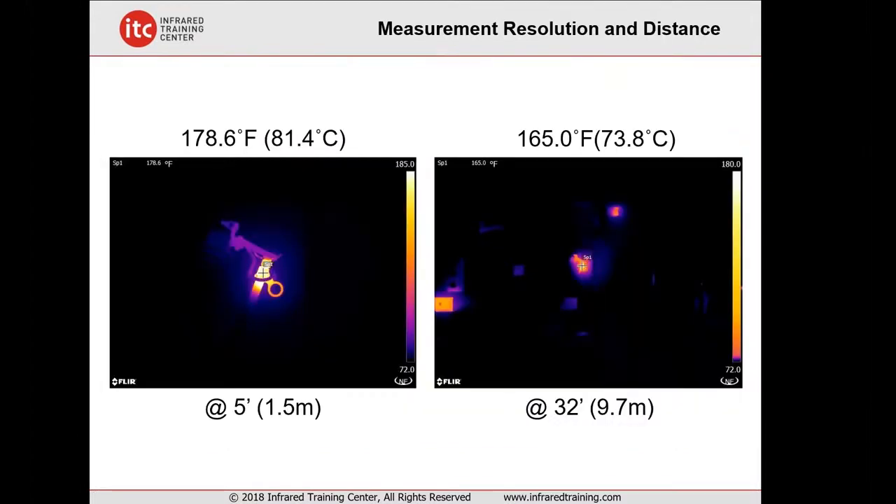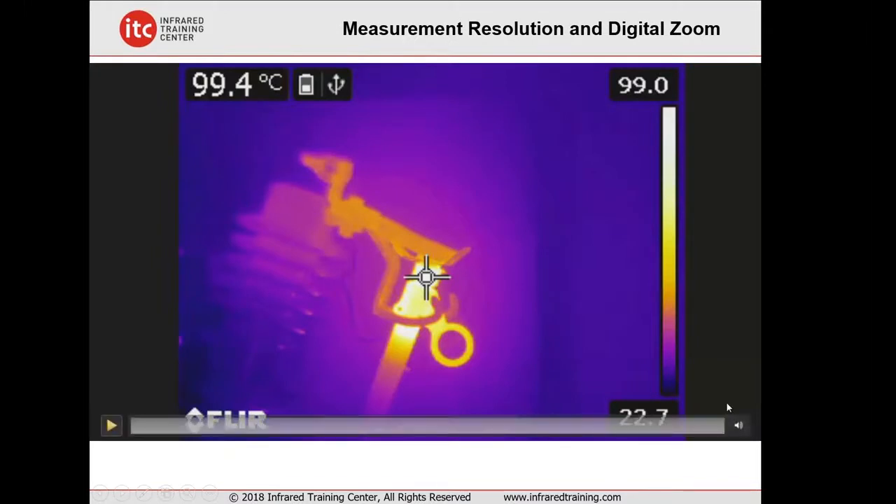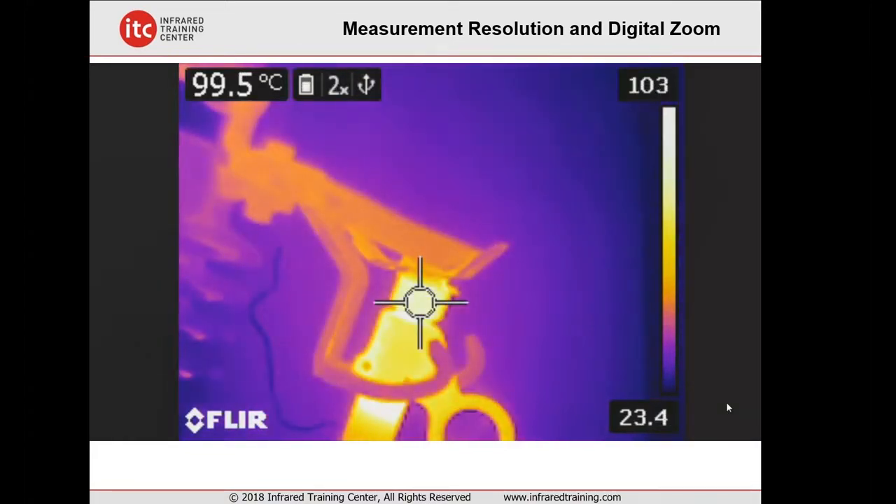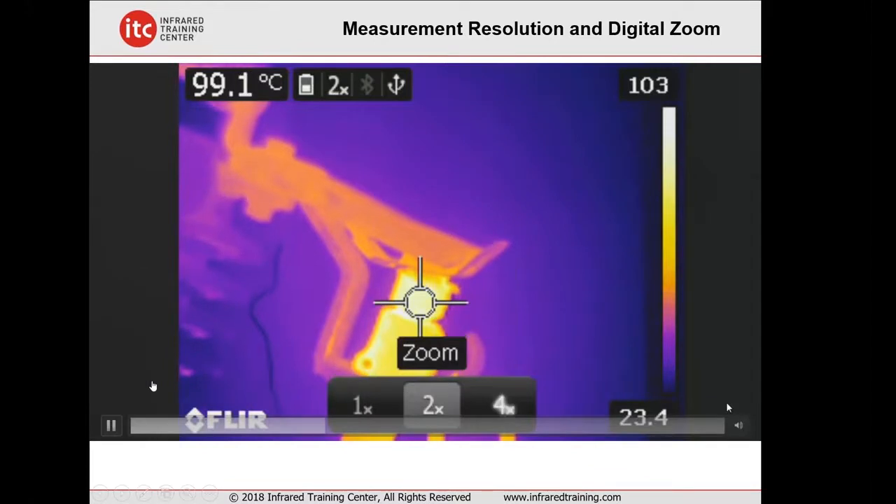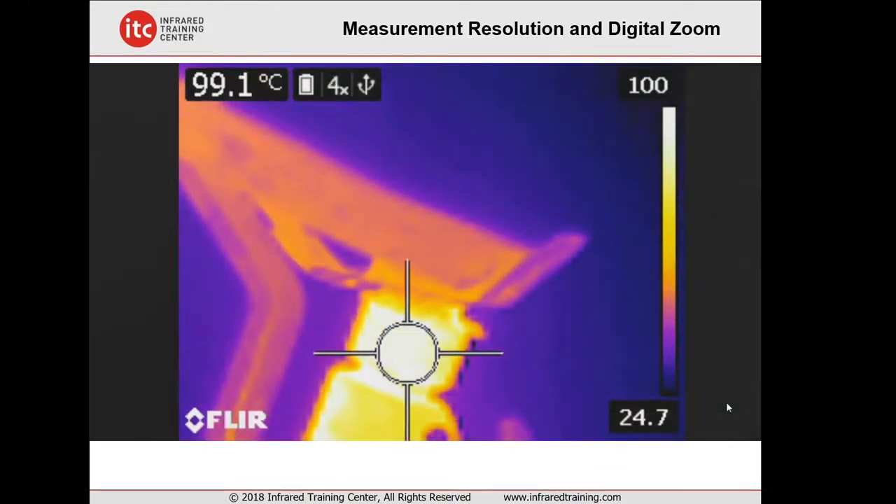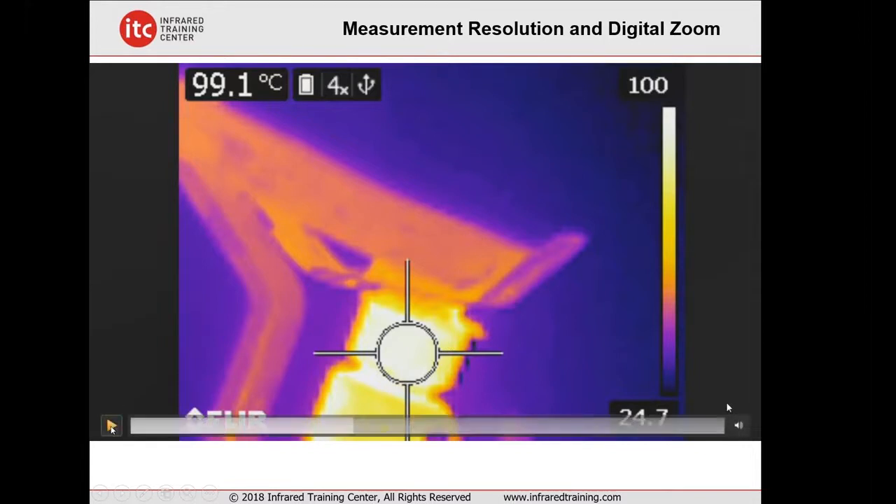And what we're going to do here is zoom in digitally, use the digital zoom on these cameras. Oops, let me go back for a second. So watch this. As we go from a regular to a 2-power zoom, you notice that the spot meter seems to increase in size. What's happening here is the digital zoom is an electronic magnification of the display. It's actually not zooming us in, it's just blowing up the pixels. And so here at the 4-power zoom, we can see we've completely filled that spot. And we're getting a temperature reading of about 99 degrees or so.